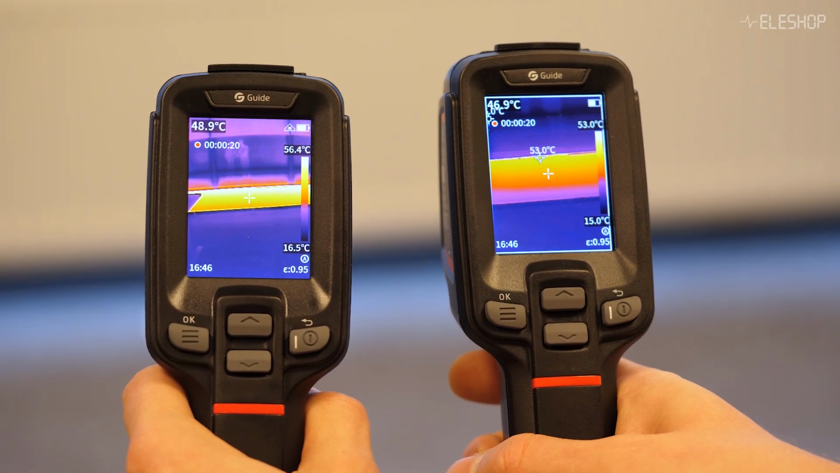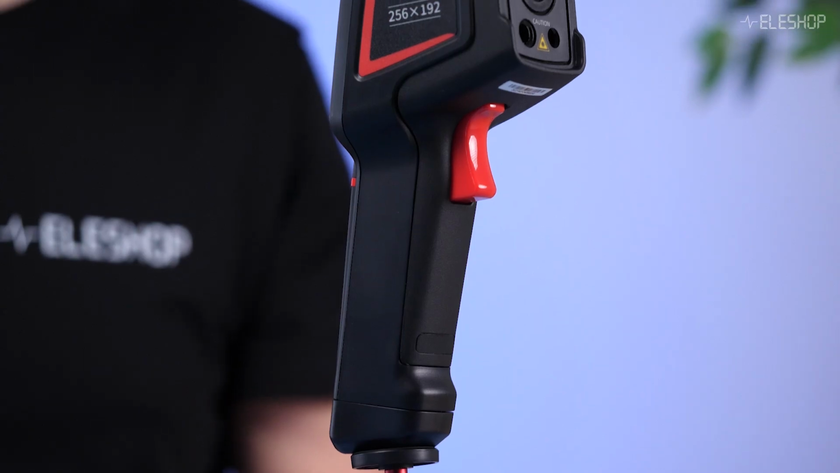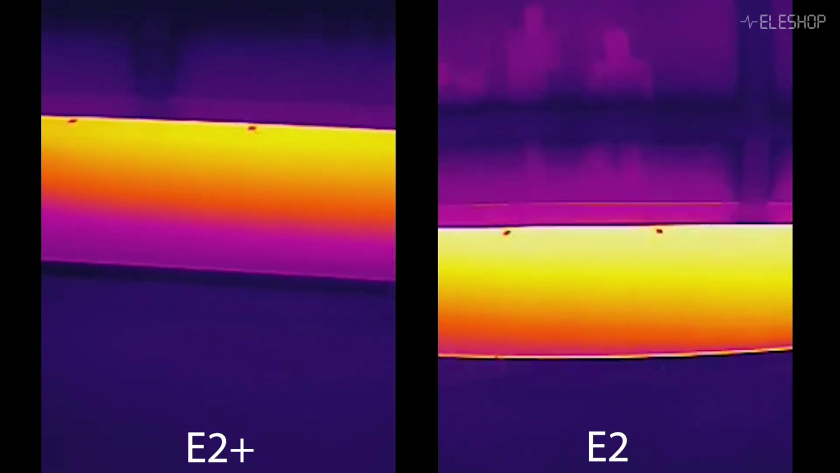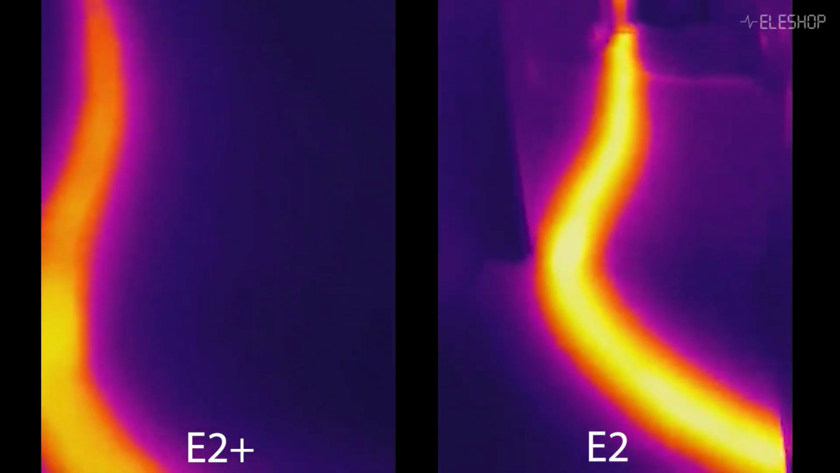Let's dive in. Thermal cameras let you see the world through heat. Instead of capturing visible light, they detect infrared radiation, which all objects emit based on their temperature. Here is how it works. An infrared sensor inside the camera reads this radiation and converts it into a thermal image. Warmer areas appear in bright colors, like red or yellow, while cooler areas show up in darker shades, like blue or purple. This makes it easy to spot temperature differences across surfaces.